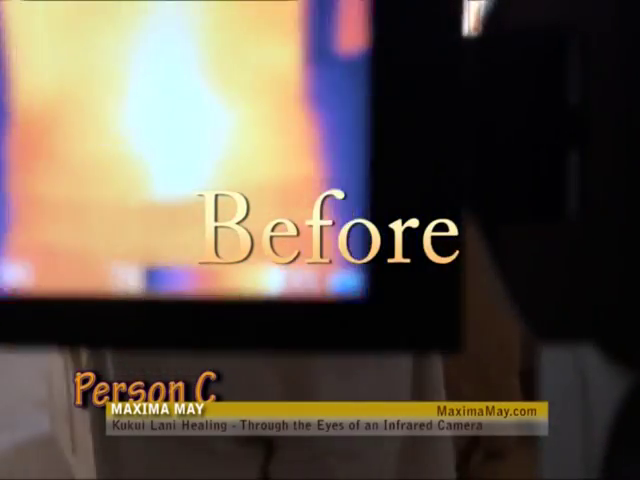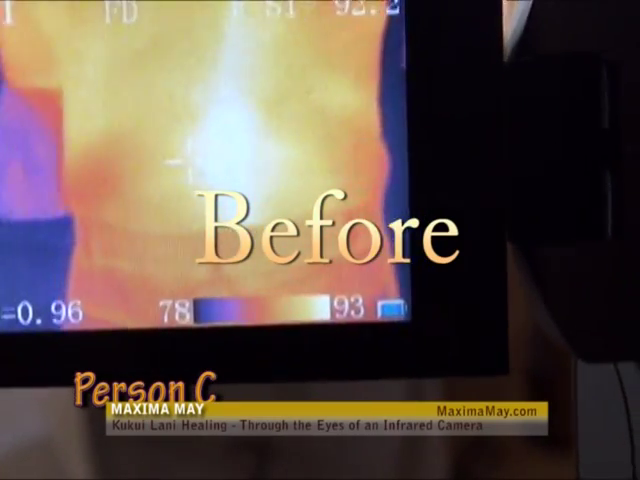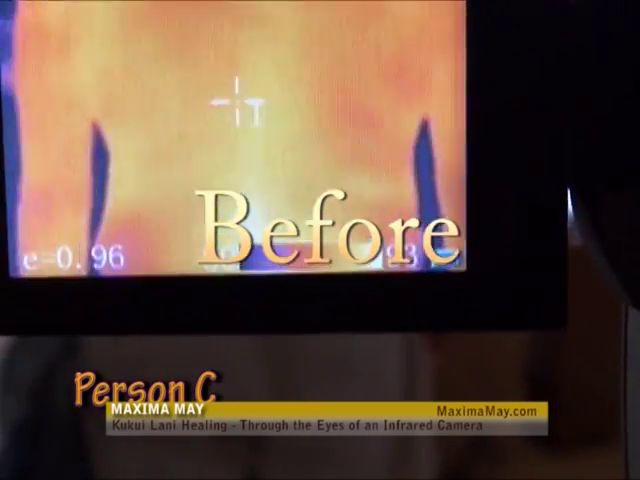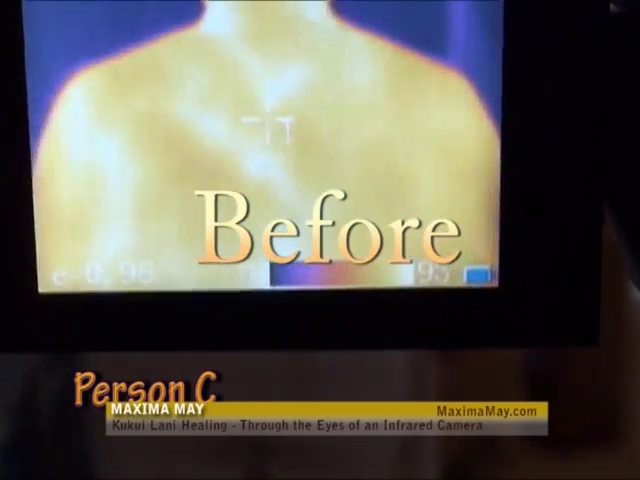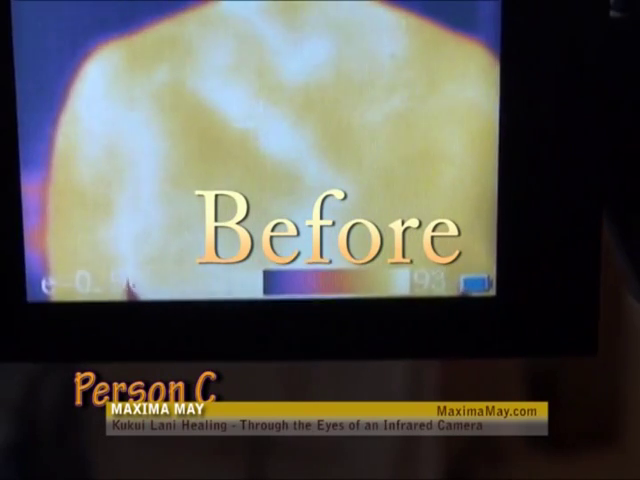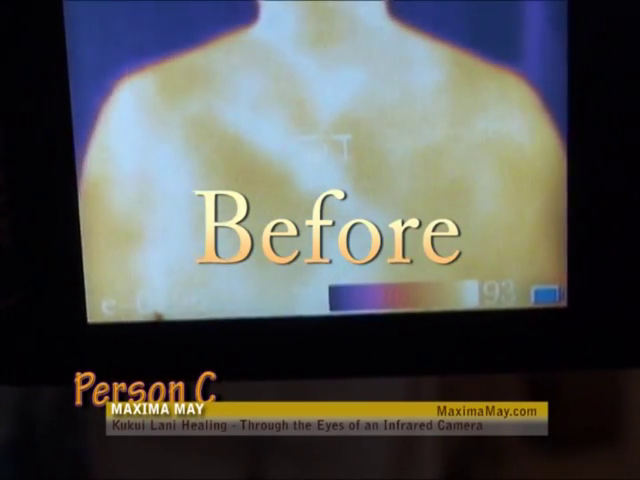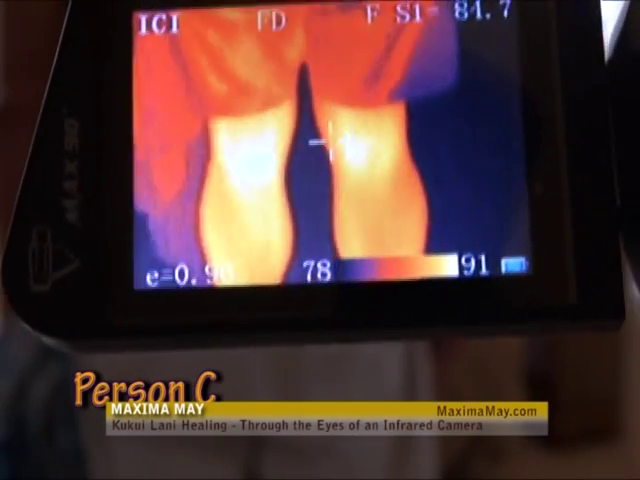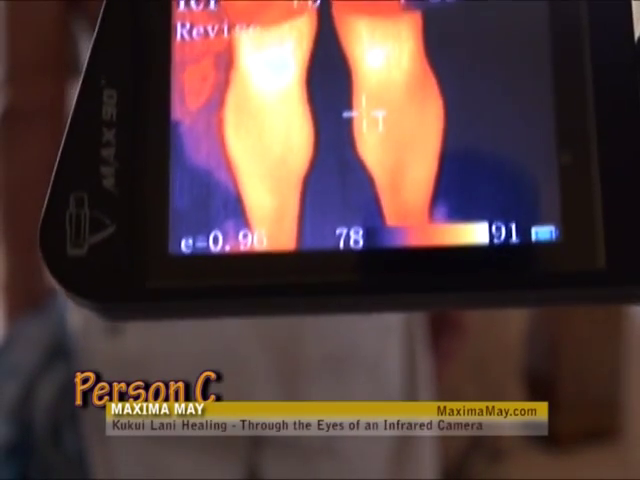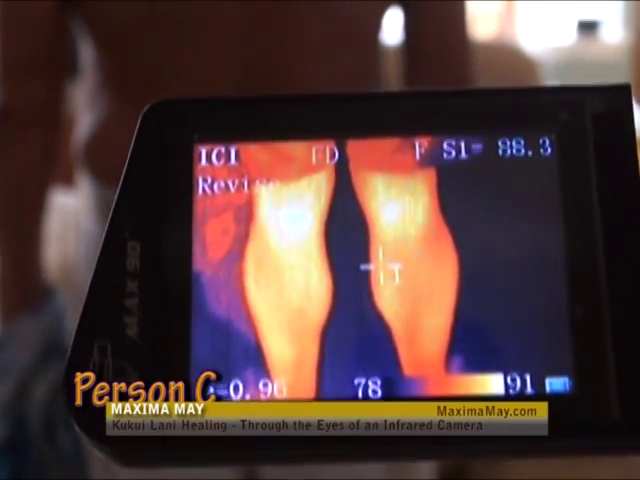You can see this person's back also having back pain, that there is much more white or a higher temperature in the body. And also down to the feet where there's cooler and blue area.